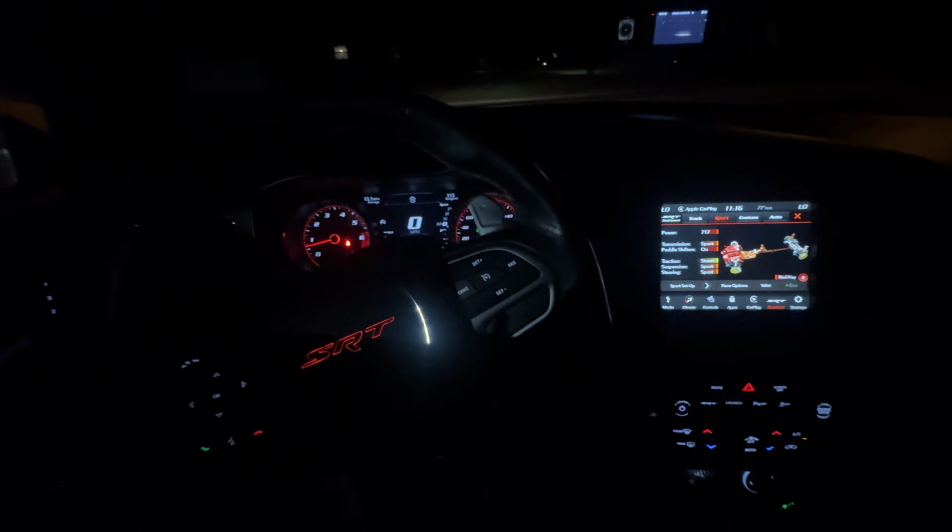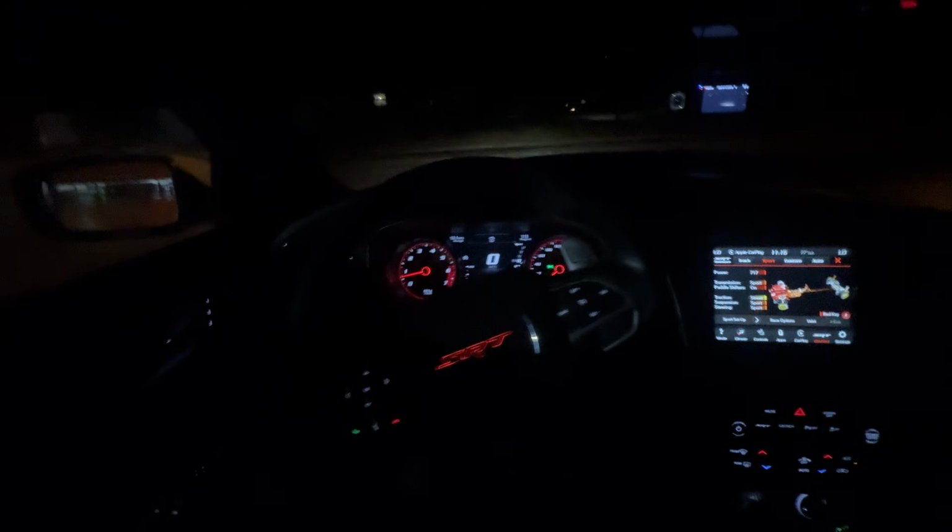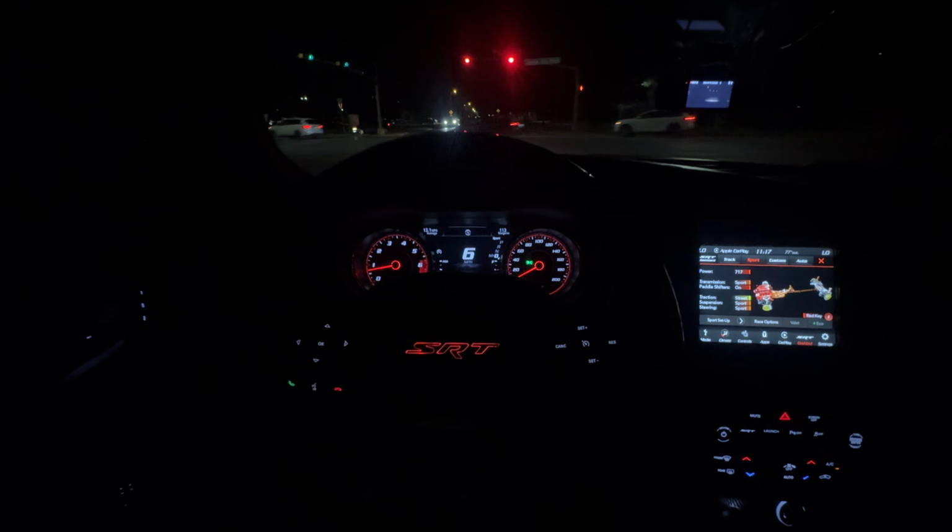I don't know if you guys can see though, because it's nighttime and I don't really have my ambient lighting in here, because I really haven't installed them yet. So that's something that I need to get done. Hopefully it's not too dark for you guys. And I think it's about to rain too.